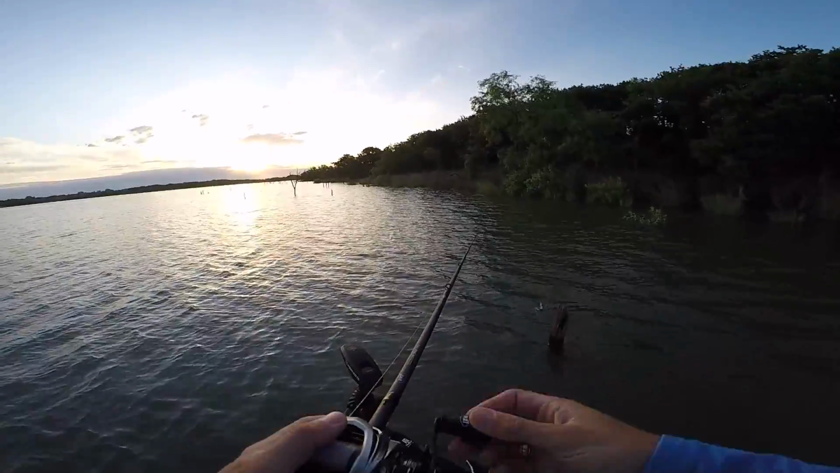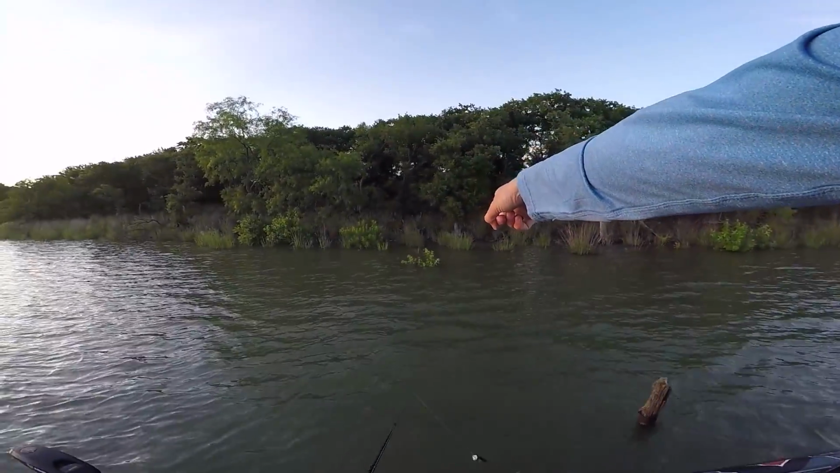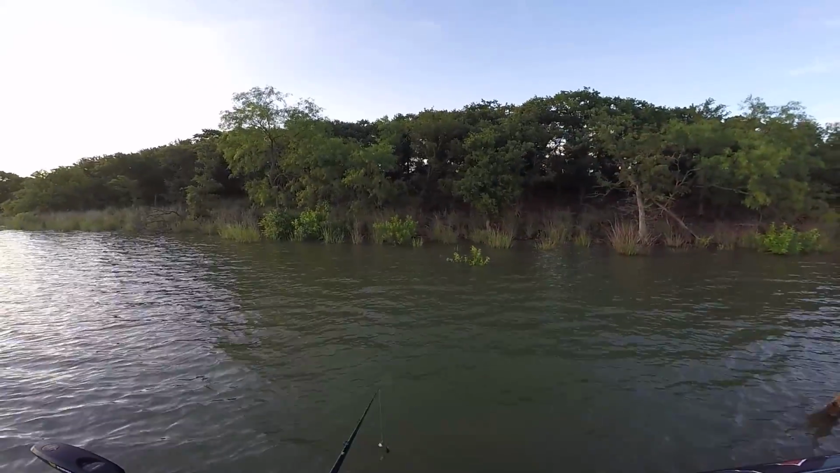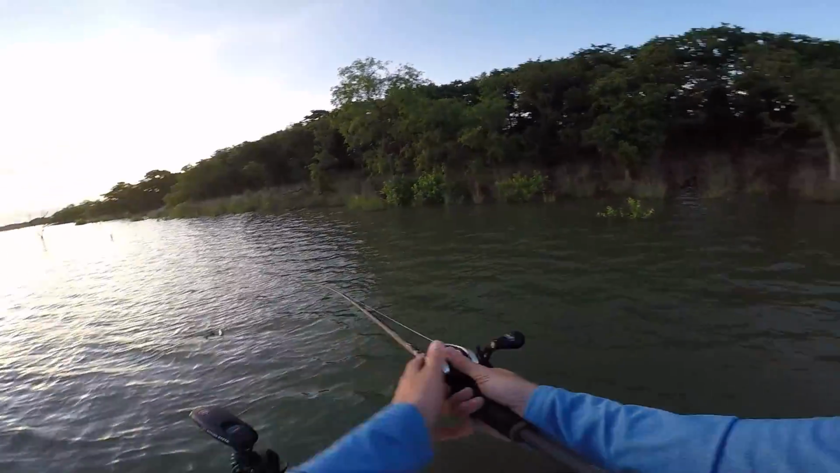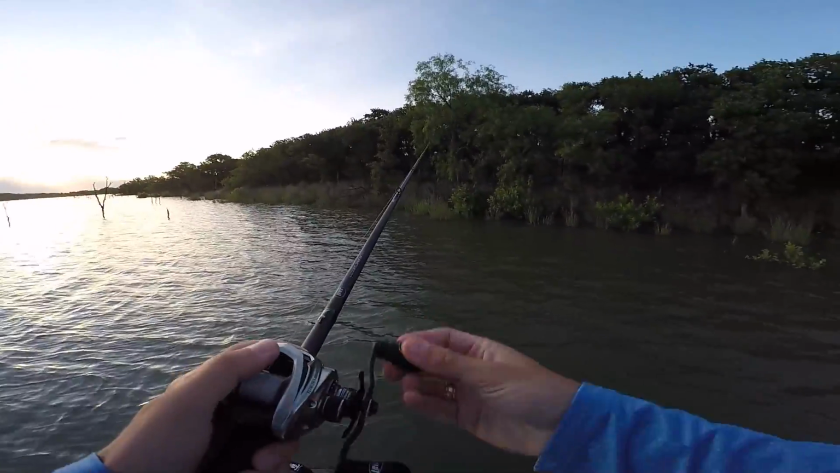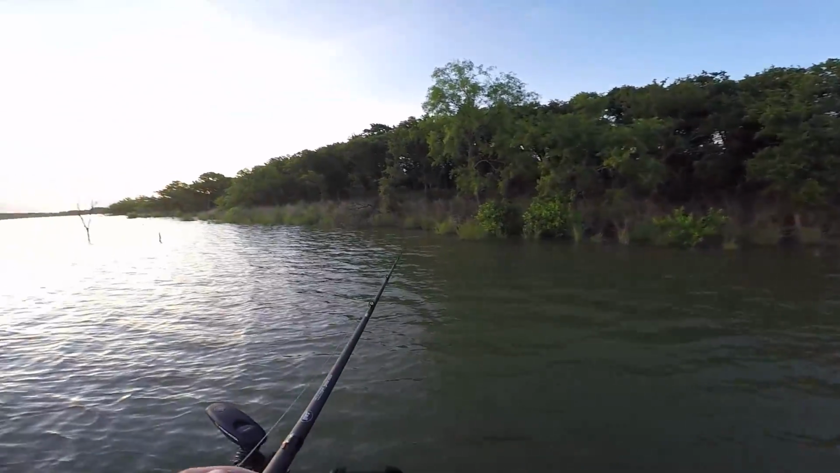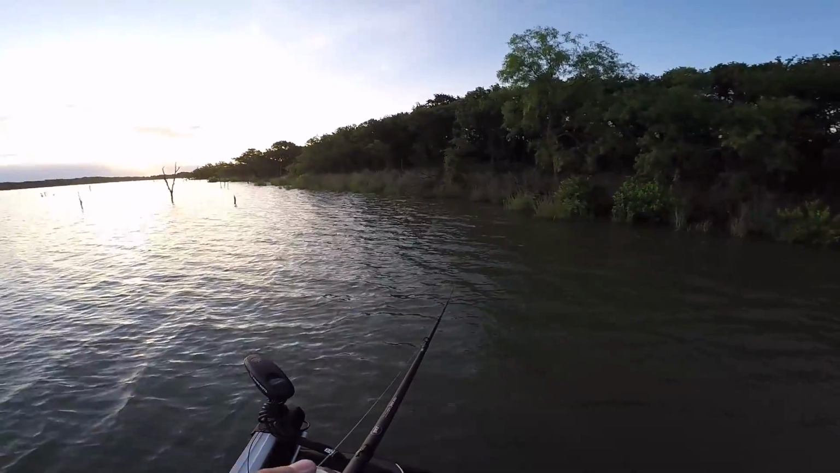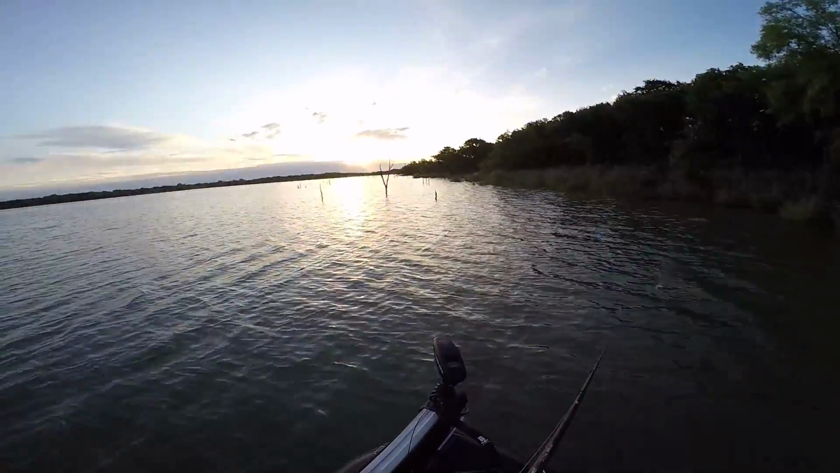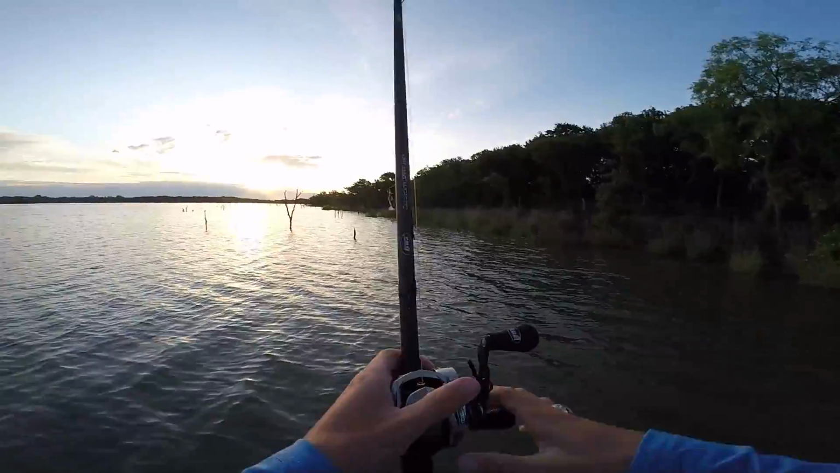So after working on this bank for about 100 yards without a bite, I've noticed immediately that the rain did have an effect on the shallow cover, because that's a green bush. And green bushes are usually not that green if they've been in Texas water for that long. So I know that the water has risen at least a foot. I mean, that bush had to be out of the water in order for it to grow like that, and it's got a foot of water on it. So we've got a foot of water depth increase.